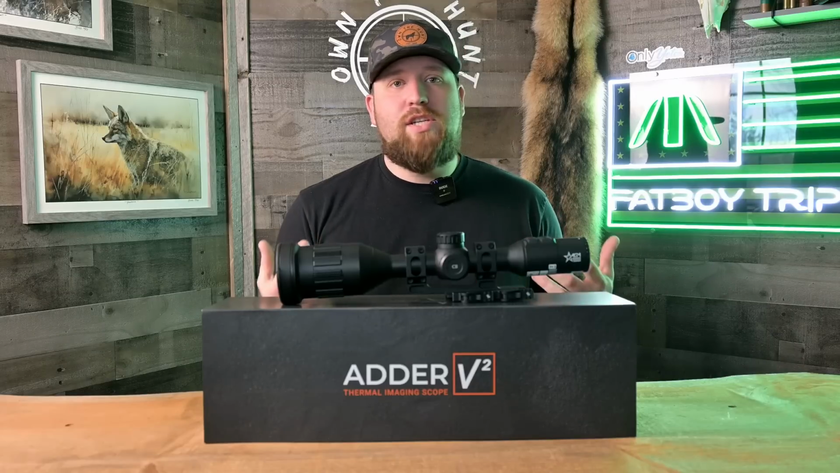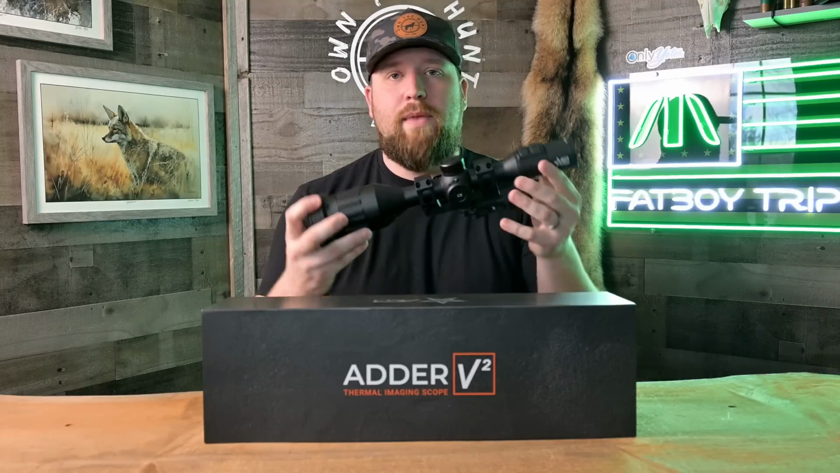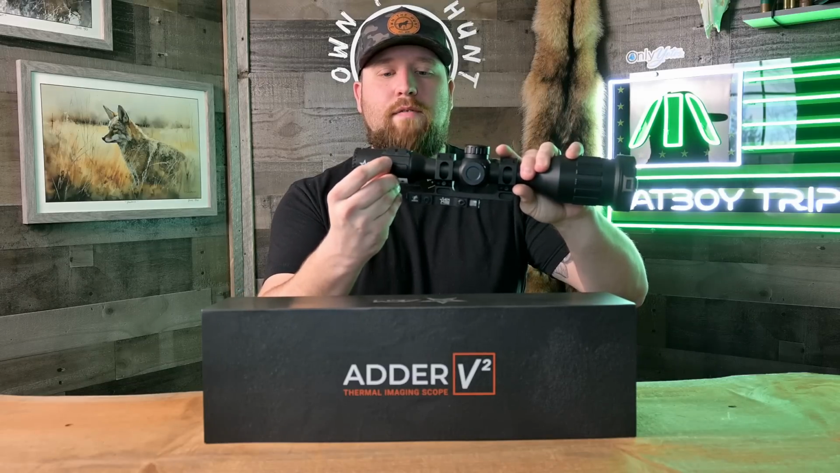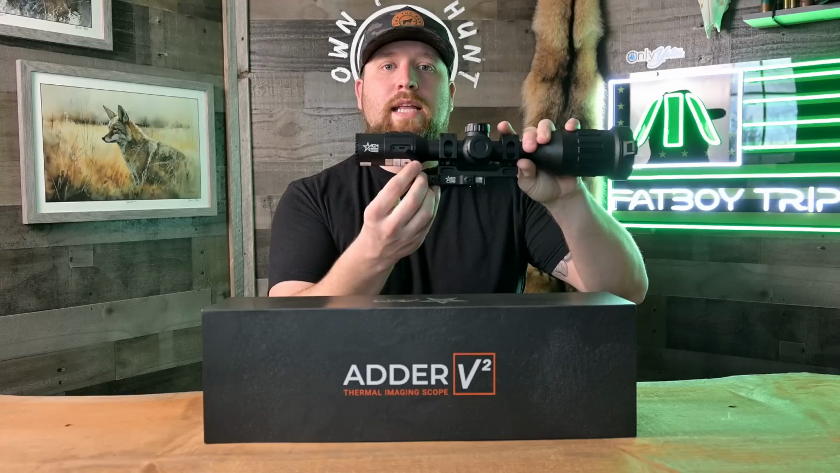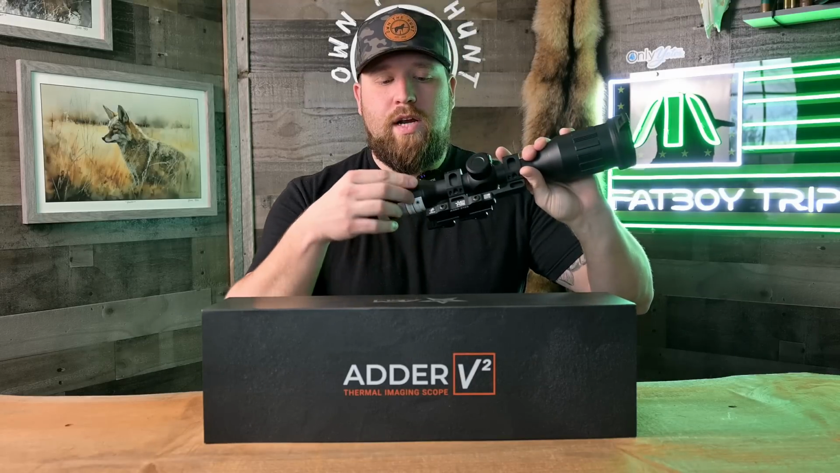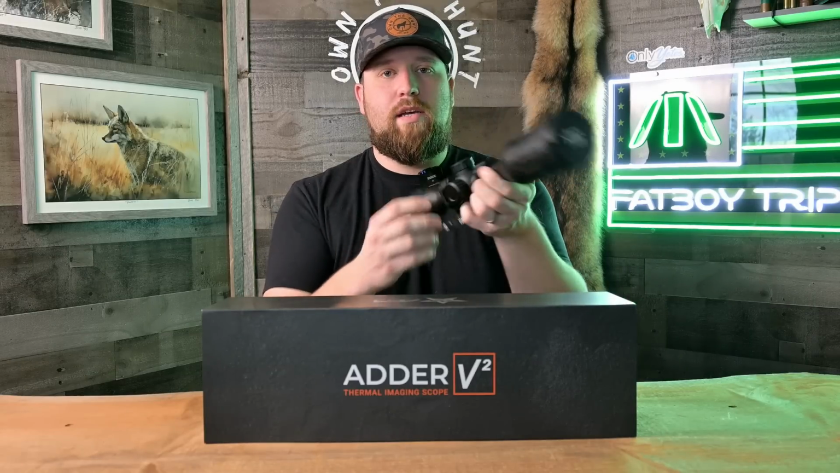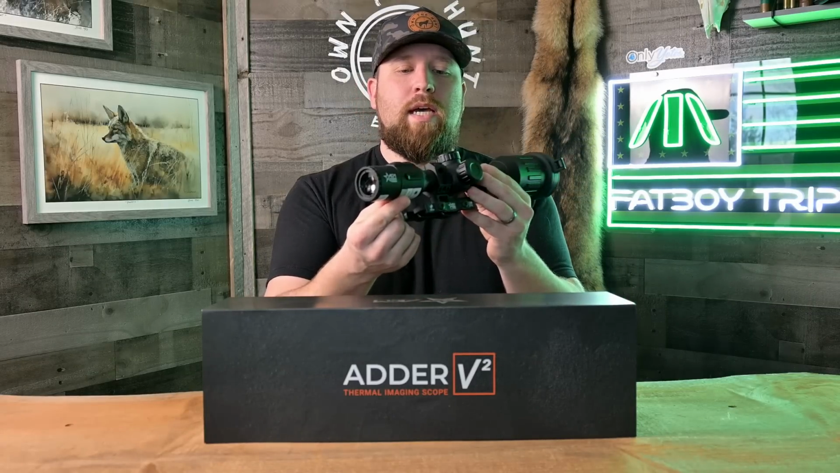So lastly, guys, let's just talk about some of the physicality of the scope. I know I've mentioned the mount and the lens cover and stuff, but on the scope, you do have a rubber cover for the USB-C port. That's going to be for charging and data transfer. So that works really great. You can charge the scope entirely through that if you want.